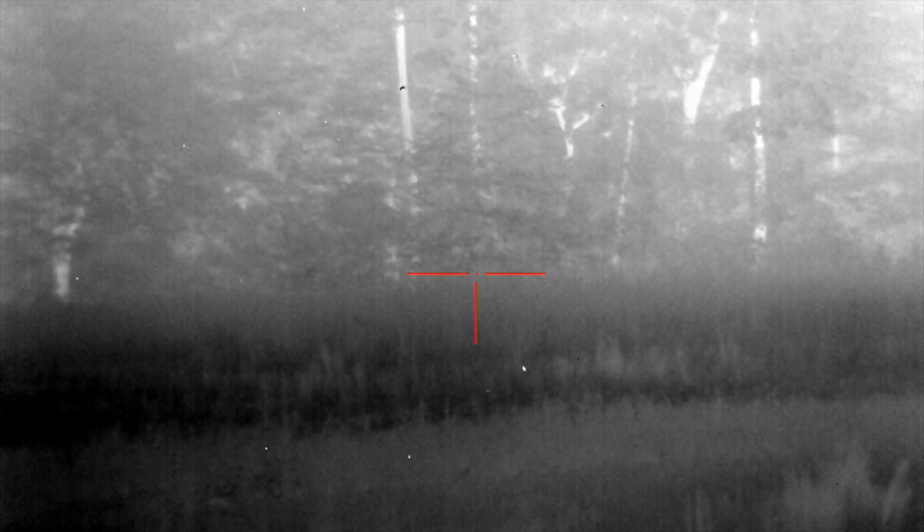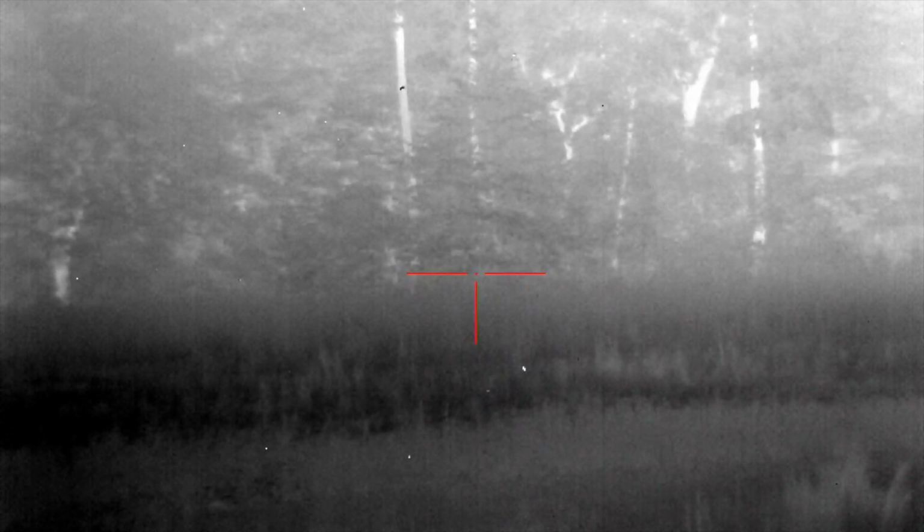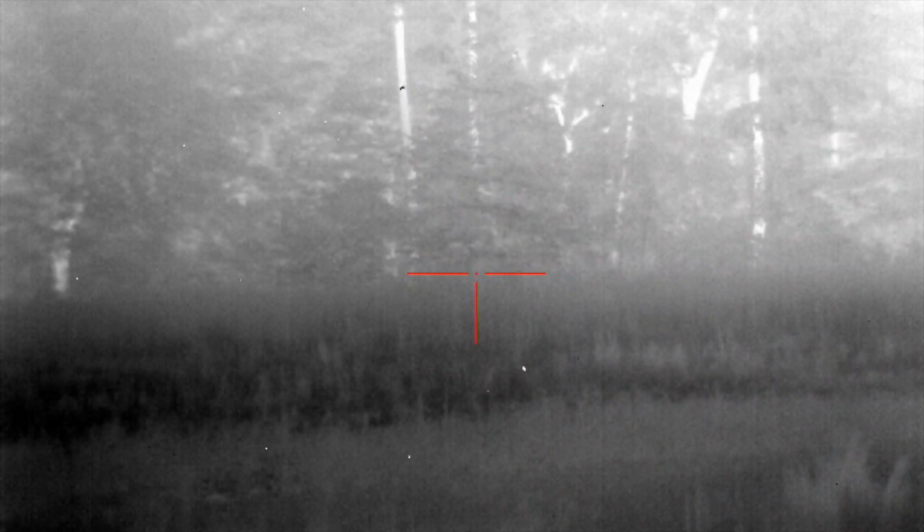Sorry, the gun's just kind of pointing at nothing. Josh and Guffy's over there to the left, so I'm just making sure all the guns are not pointing at them for any reason. And they're down there on that creek bottom now, just walking back and forth, looking to see if they could find any type of blood or anything, which, yeah, it's a tough one to call.